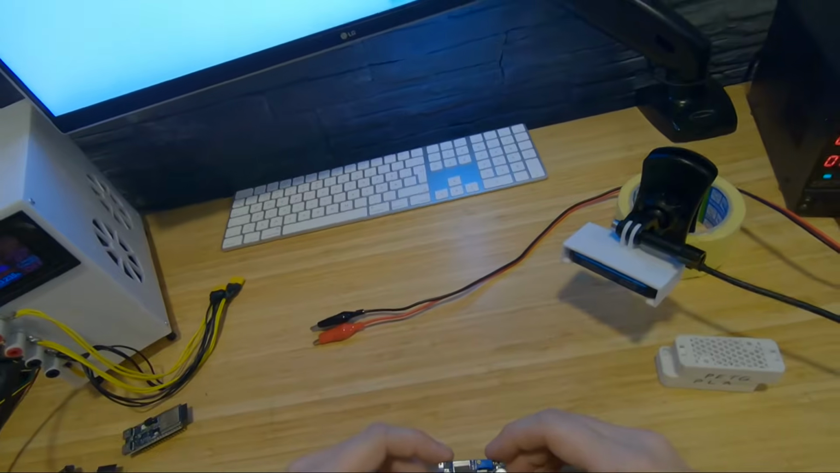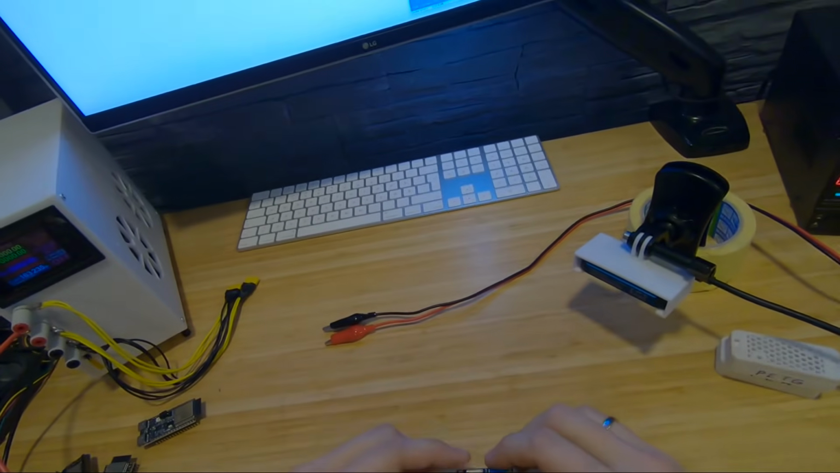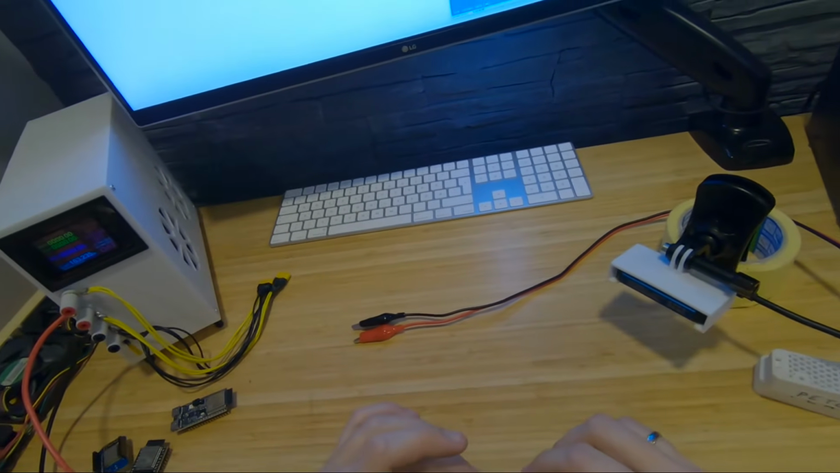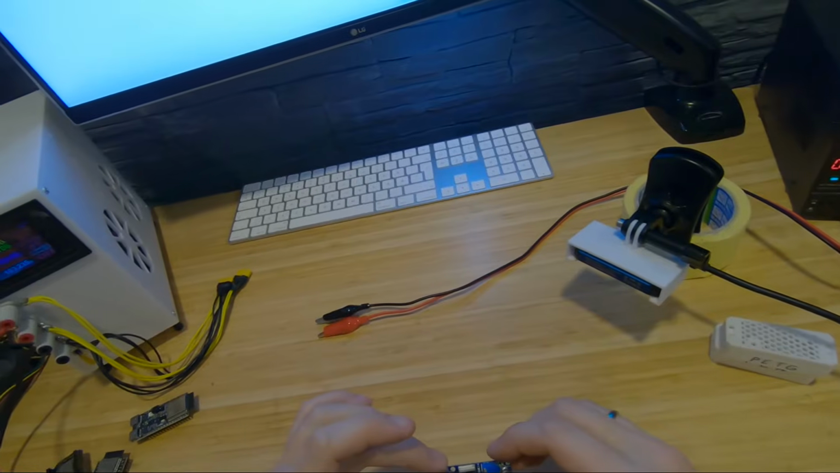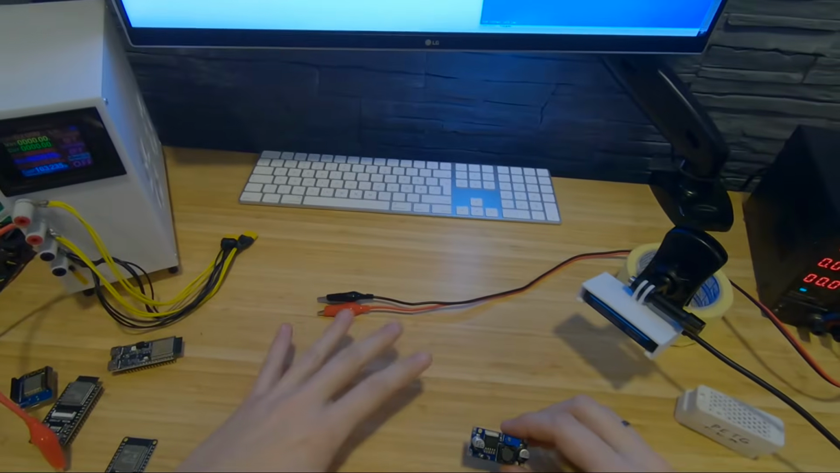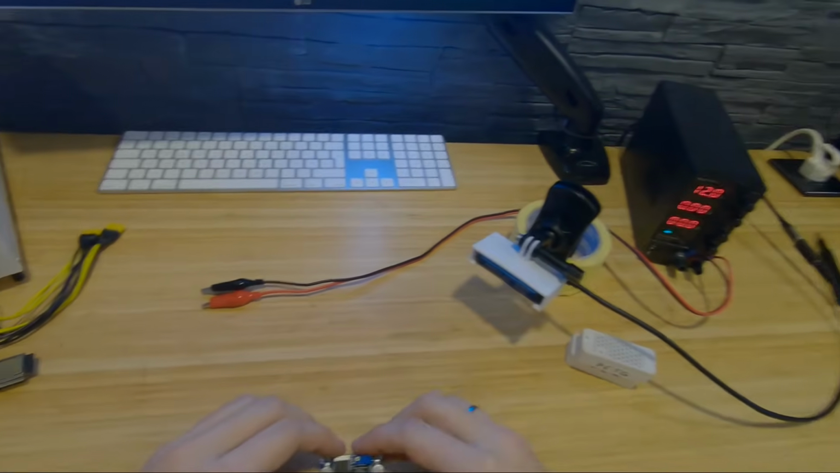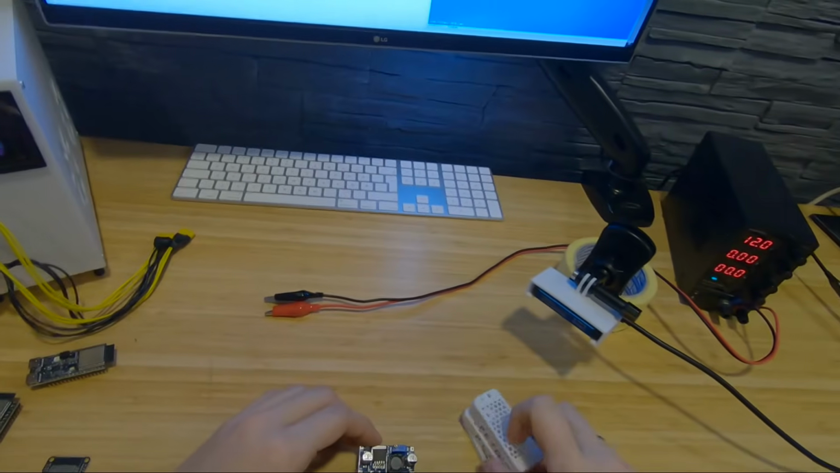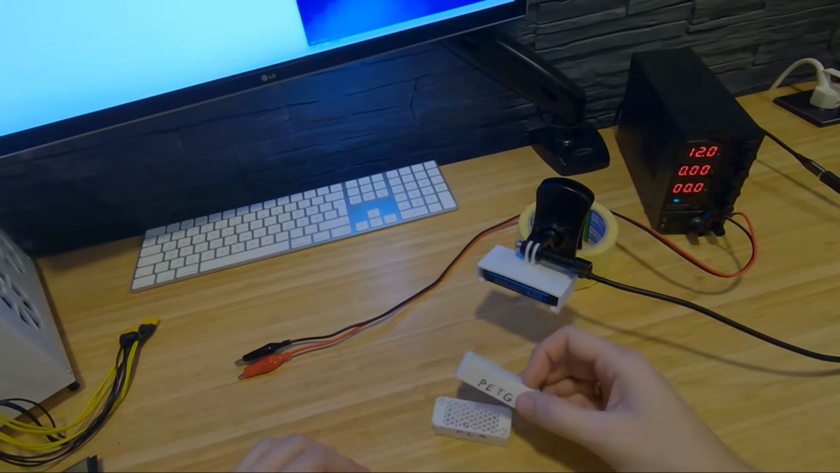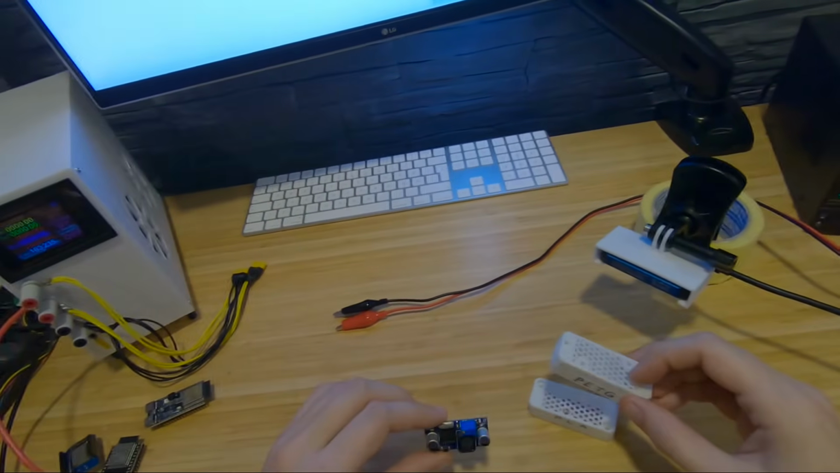I want to see how it will go on a thermal camera, and if there is a voltage drop if we go above some sort of amperage. So I'm going to start slow with 1 amp, then go to 2 amps, and then to 3 amps, and later on I will put it in PLA and PETG cases and see how they will perform.